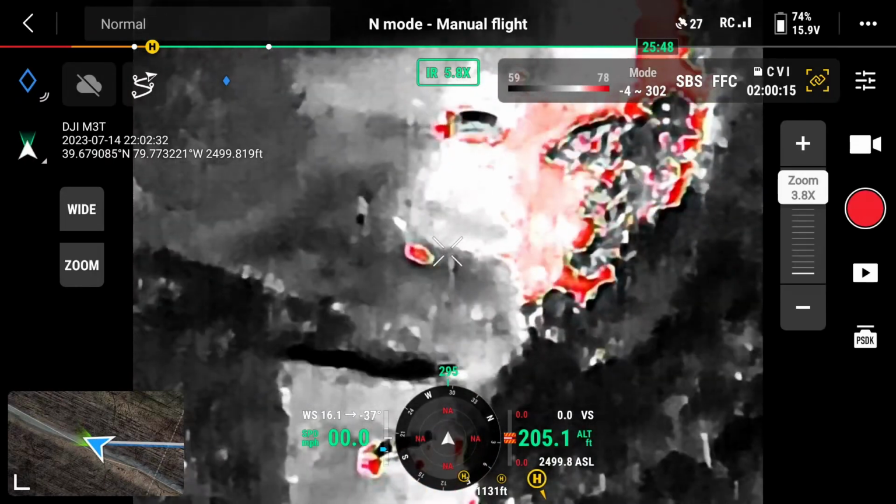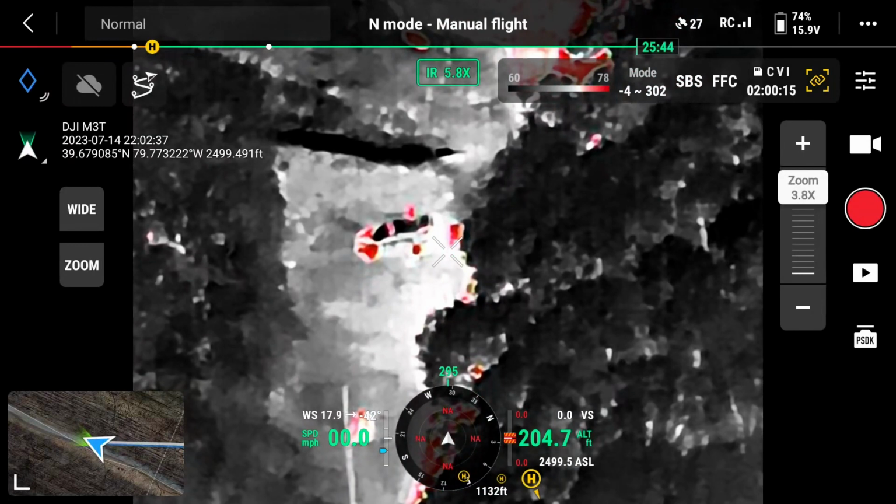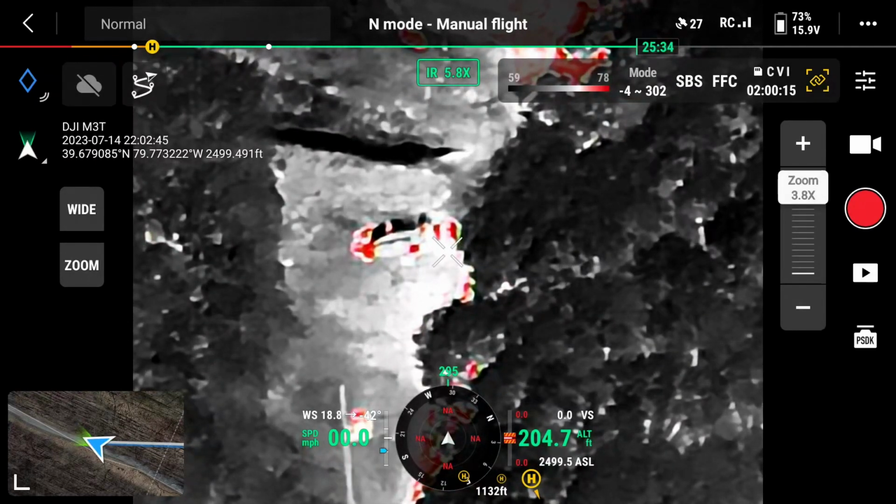It's a gravel parking lot, so it lights up pretty well, even though this flight is at 10 o'clock at night and it's totally dark and there are no lights in the park or the park shelter.